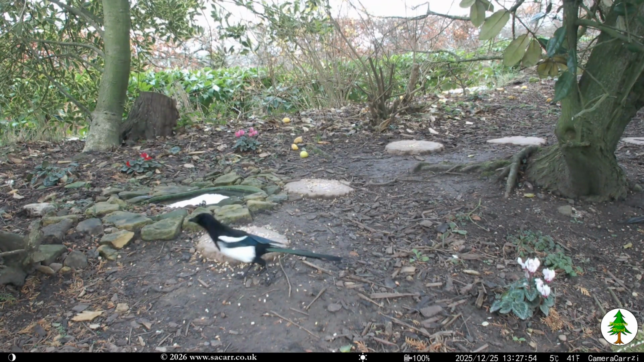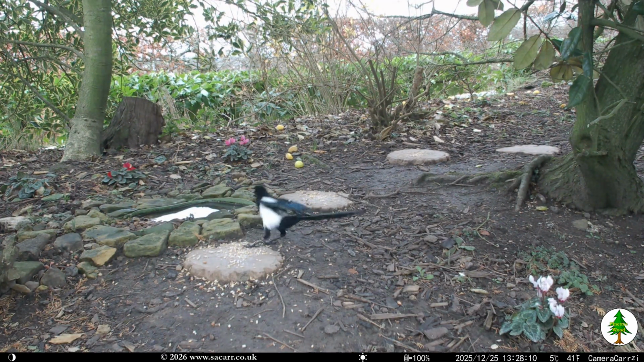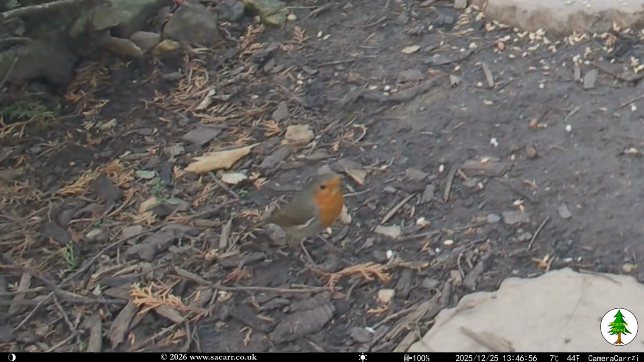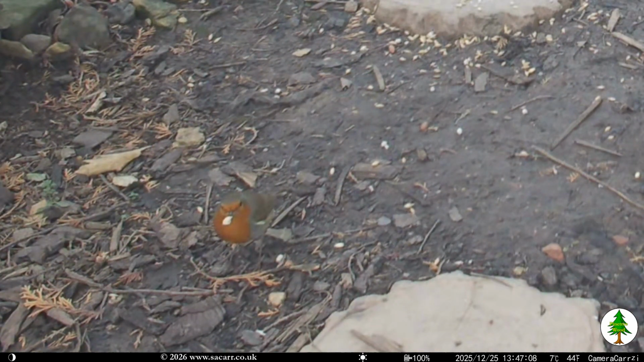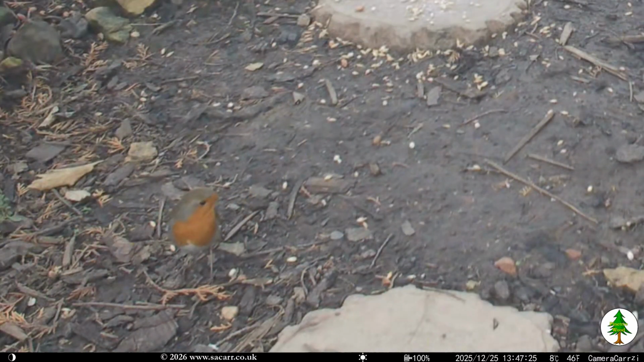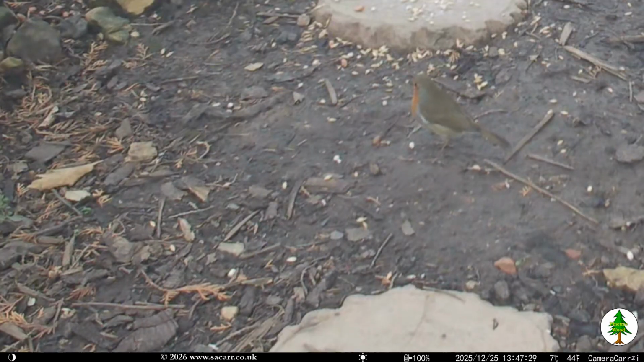A magpie was next, just before 1:30 p.m. He made 2 visits, appearing to be scared away on both occasions. A robin arrived next to the juniper bush at 13:46, eating a number of the scattered food pellets that were lying around the stepping stones. He was there for almost a minute, and is shown here in 3 clips taken from that time.